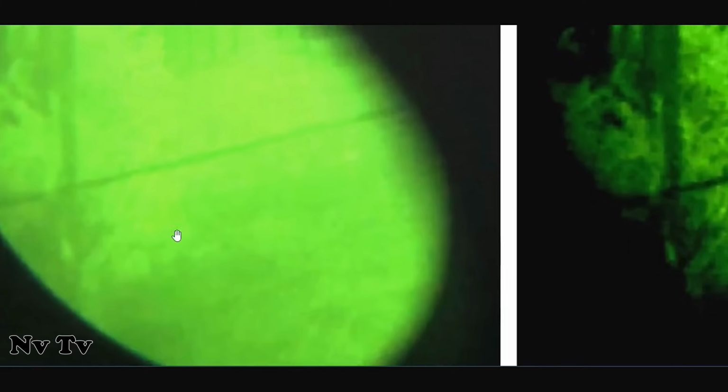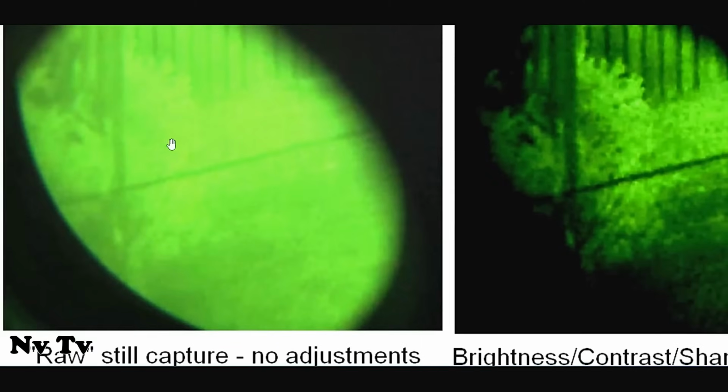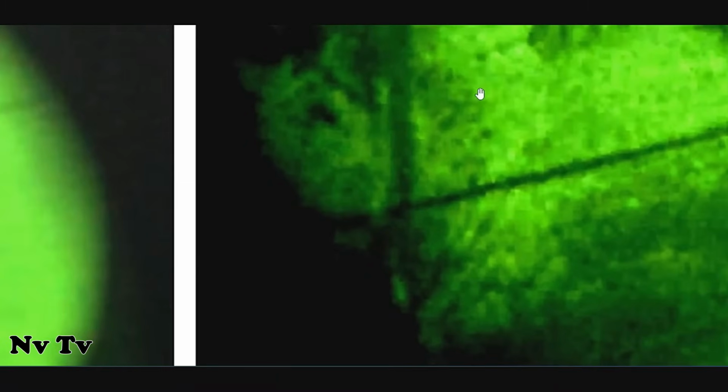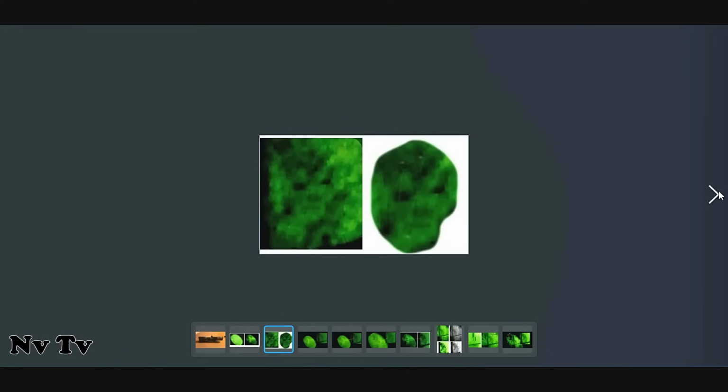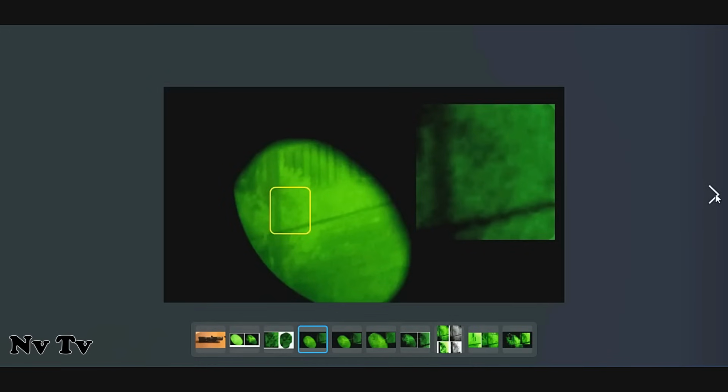I started filming, and like you can see, here's what the raw capture looks like. And there's something over here in the neighbor's bush. You can see here, see it? Eyes, the nostrils, the mouth, and the elongated skull. Kind of creepy. There's another, during the video, different still captures. There's another one. You can see it there.